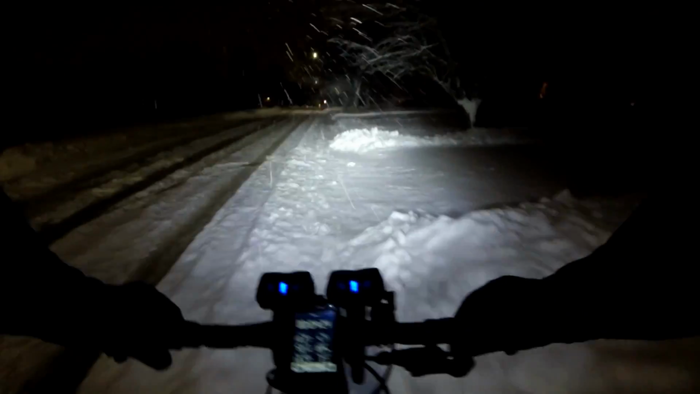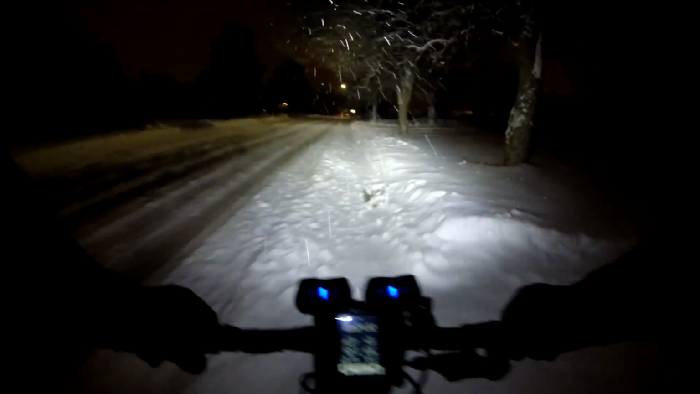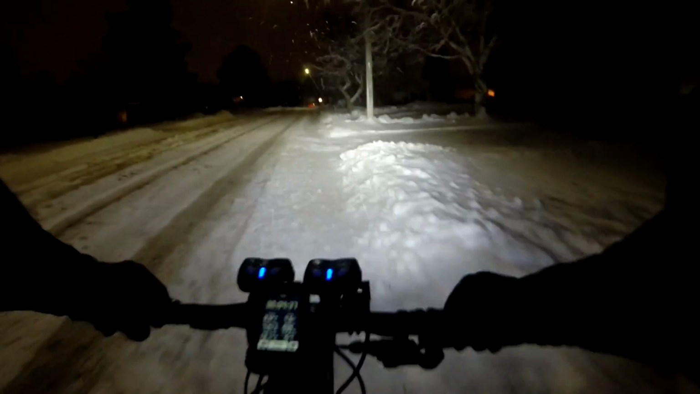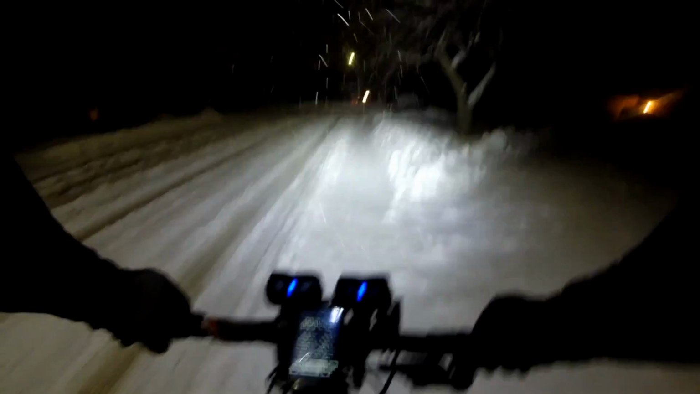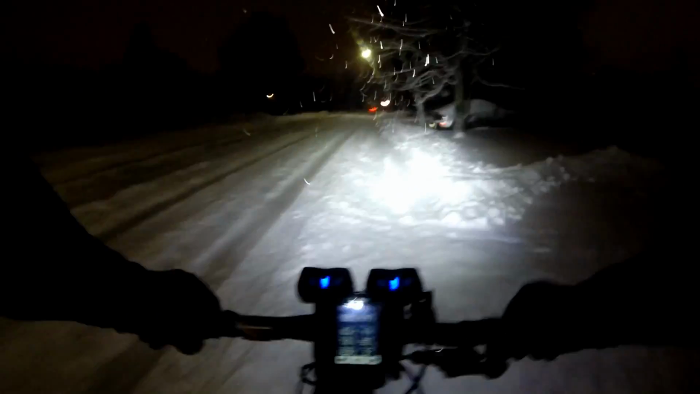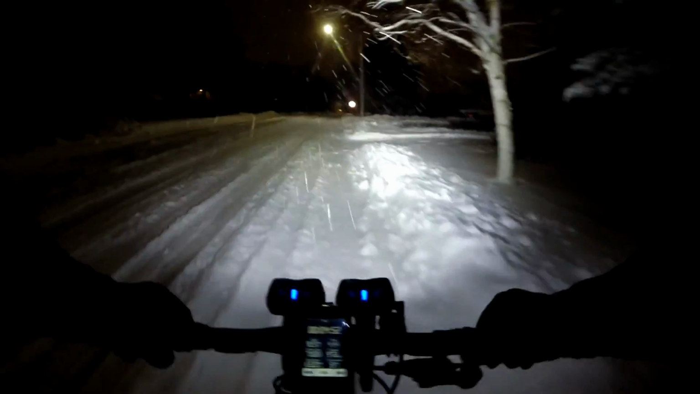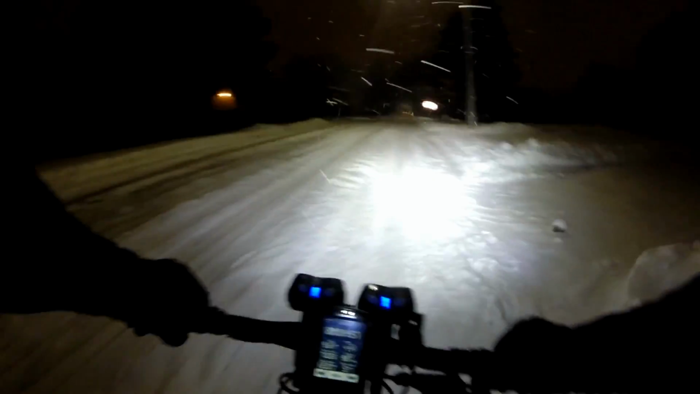So we're sticking to the curb line here where snow seems to be reasonably firm underneath. So conditions are slower. It's going to take longer for us to get to work today.